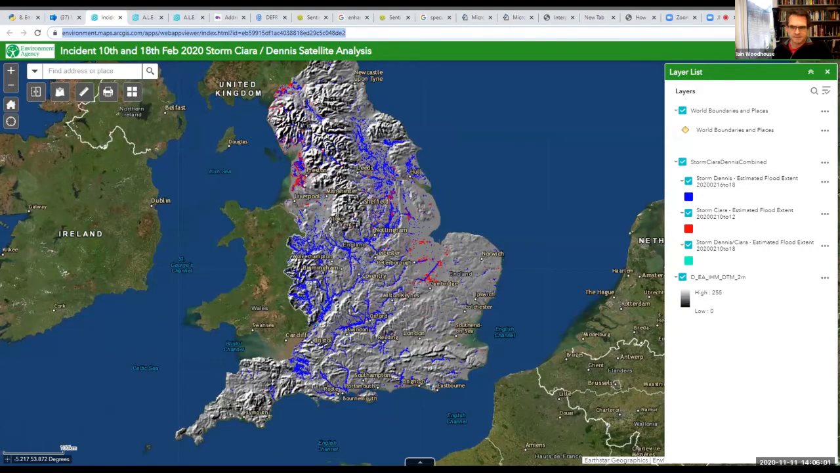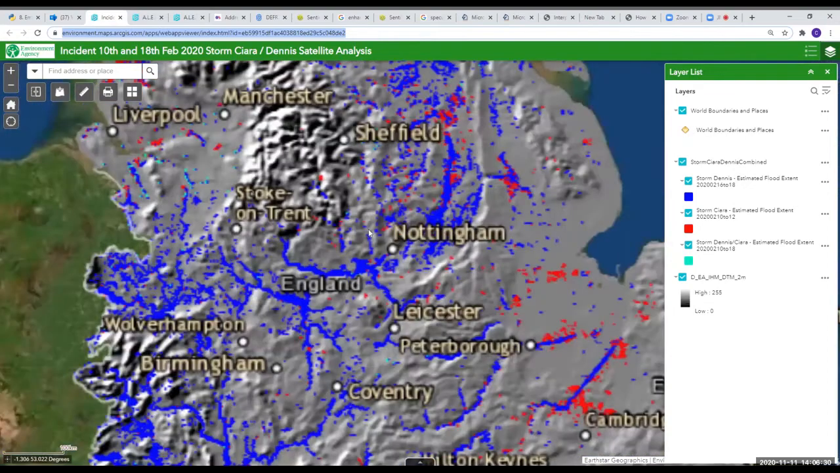Yes, we can see that. So this is the most recent flood outline analysis that we've done, and that was during the February storms, Ciara and Dennis, back in February, just before we went into lockdown. This is a very extensive piece of analysis covering the whole of England on multiple different satellite passes. You can see the different colours here represent imagery from